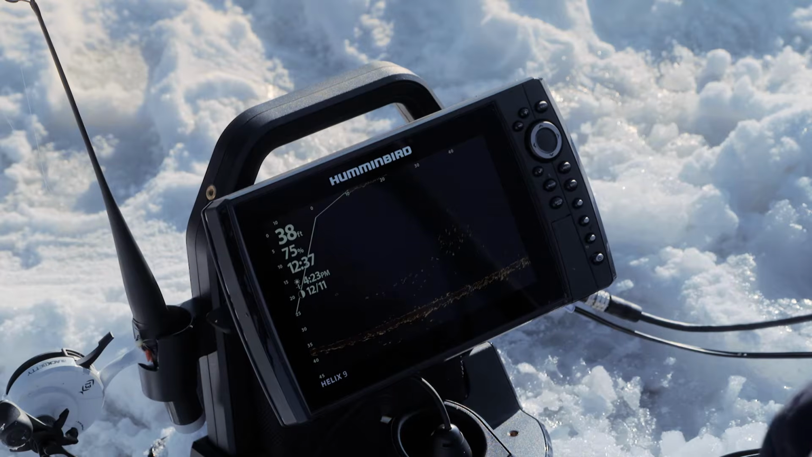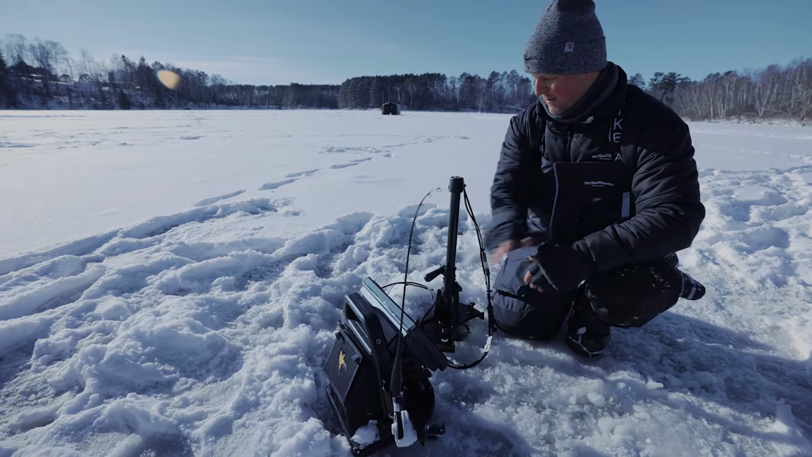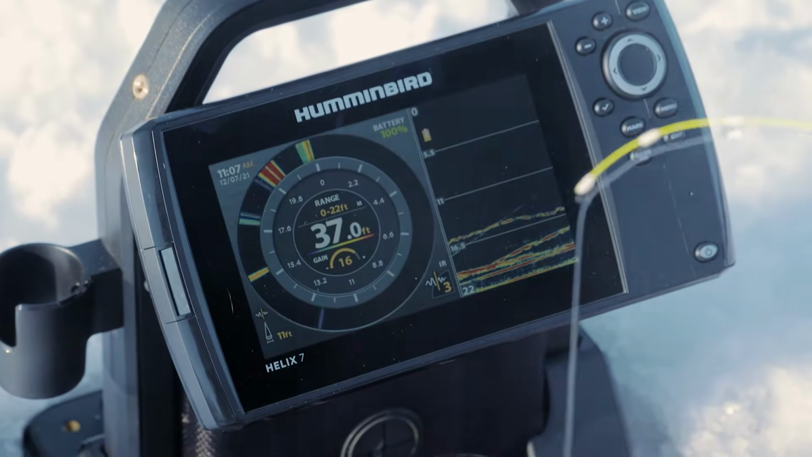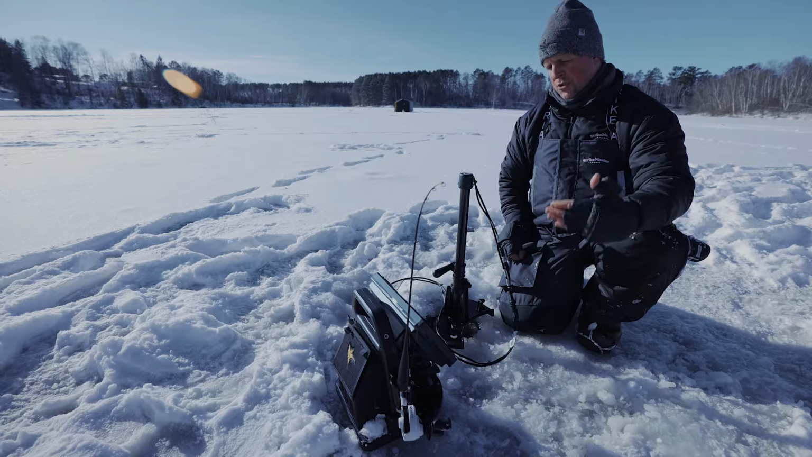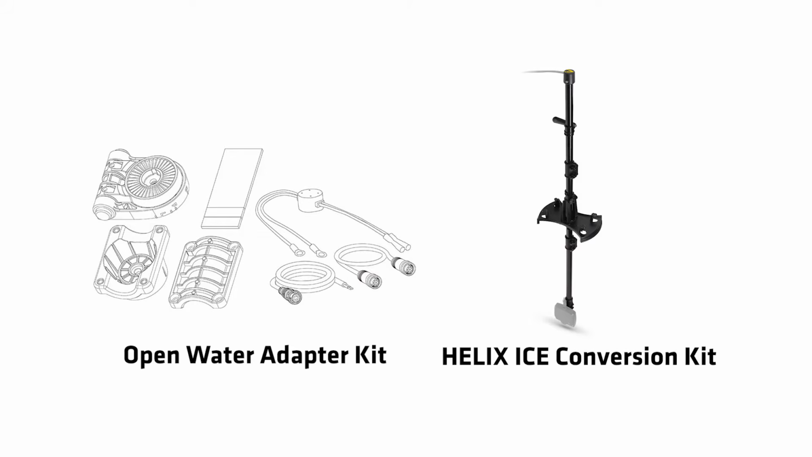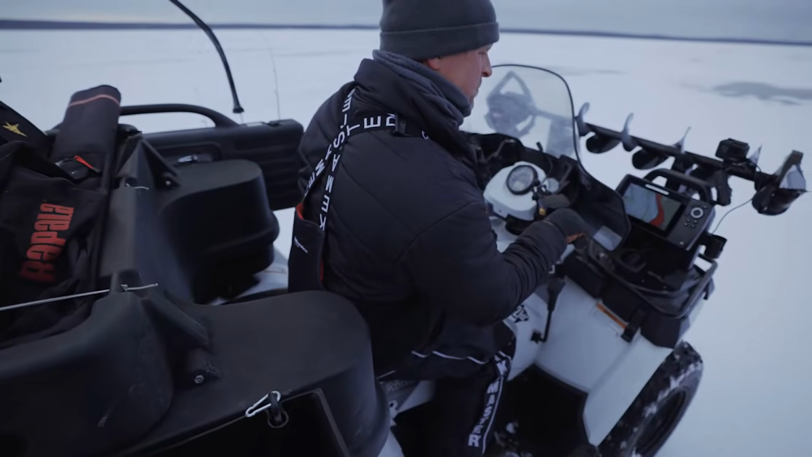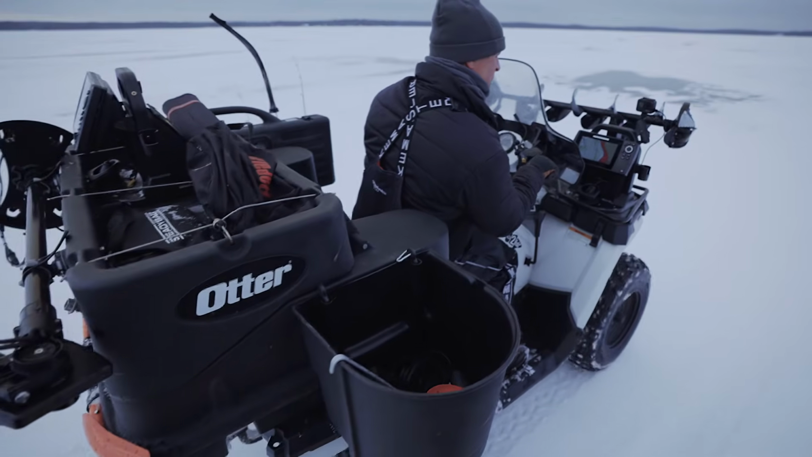Likewise, I might just own my Humminbird Helix and a premium shuttle. As long as it's a compatible head unit, I can buy this separately to add Mega Live capability to my ice bundle. If I'm an open water angler, I can also convert that to an ice unit and vice versa with the right adapter kits. So it makes it a good year-round value for that angler that wants to buy one unit and be able to cover down on his or her needs, open water and on ice.